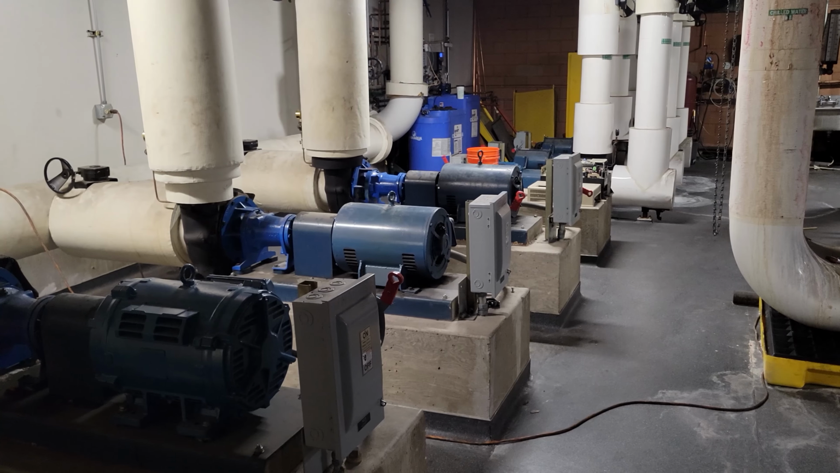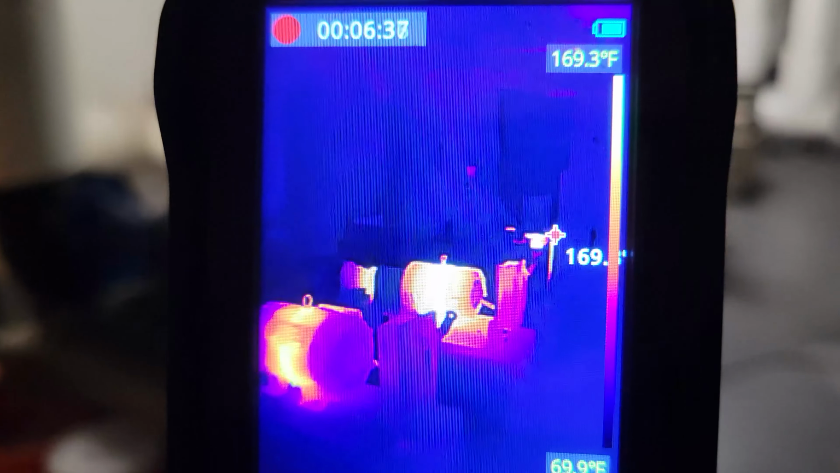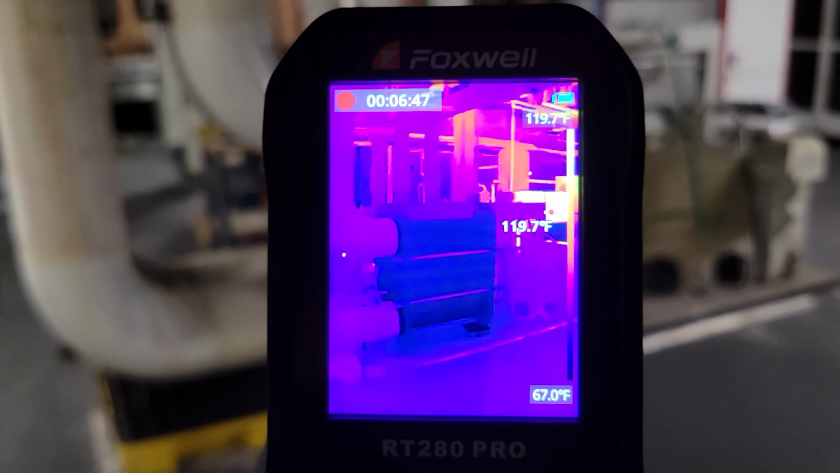Here we got some water pumps. Love the resolution on that. Much better than you get with most thermal cameras of this size. There is our heat exchanger. So we know that thing is working right. We are nice and cool there.